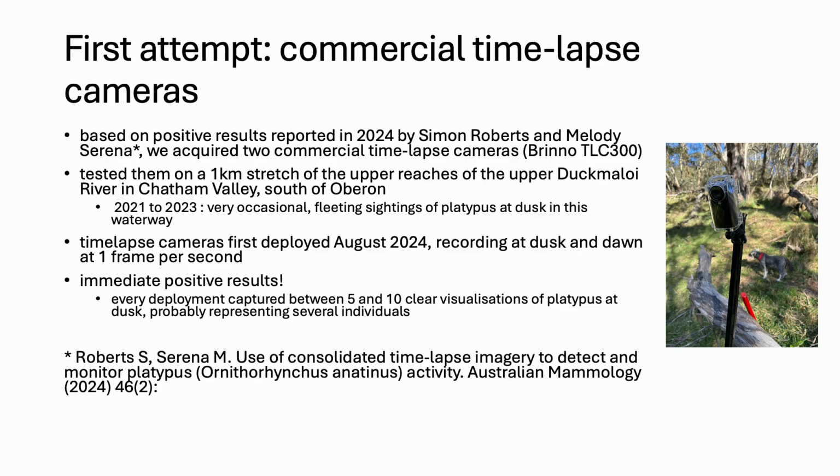So our first attempt involved the use of commercial time-lapse cameras, and this was based on positive results reported in 2024 by Simon Roberts and Melody Serena in Australian Mammalogy Journal. So we acquired 2 time-lapse cameras as recommended by them in that paper, Brino TLC 300s. And we tested them on a 1 kilometre stretch on the upper reaches of the Duckmalloy River in Chatham Valley, which is about 15 minutes drive south of Oberon.